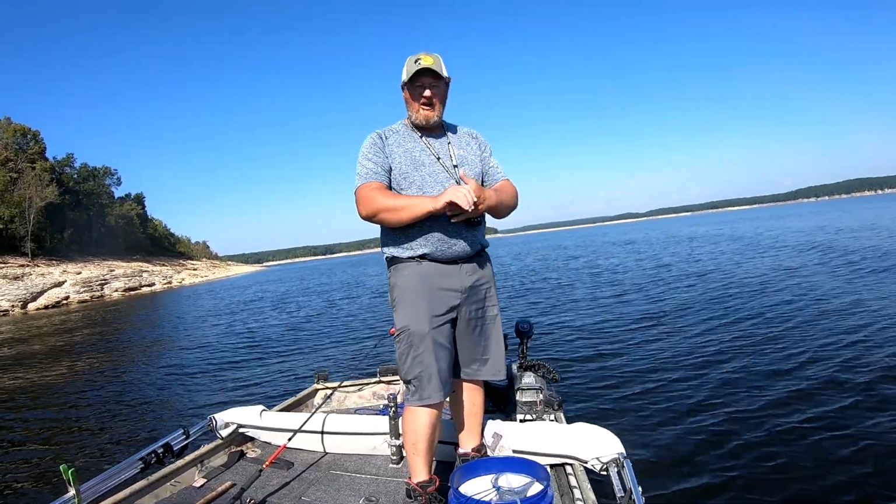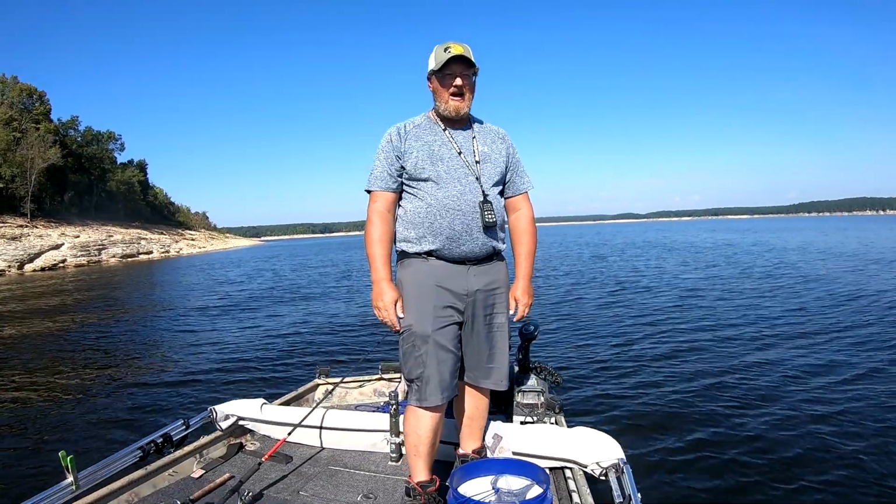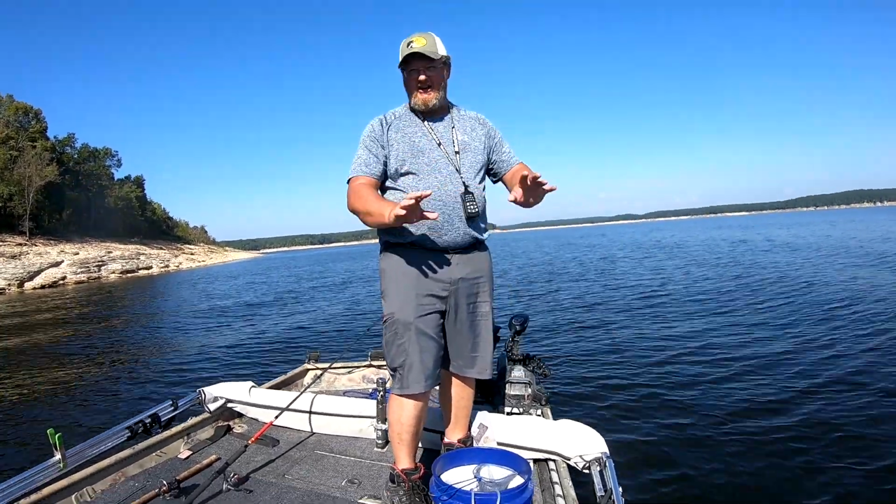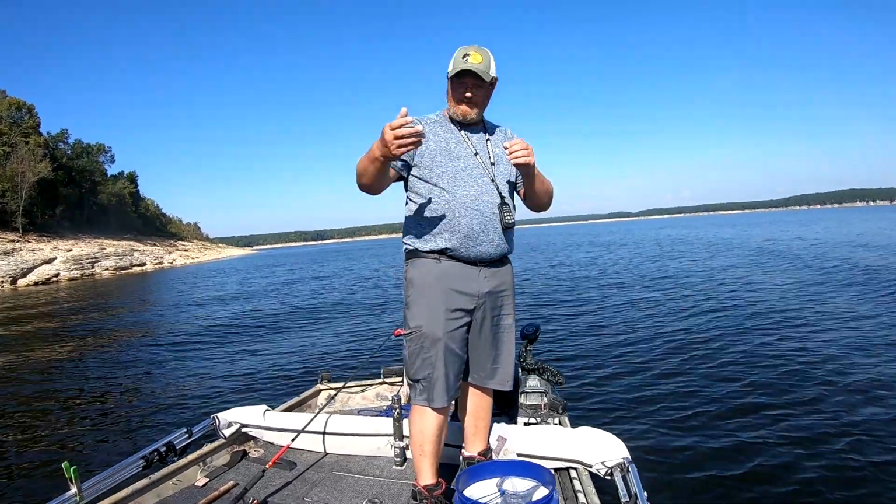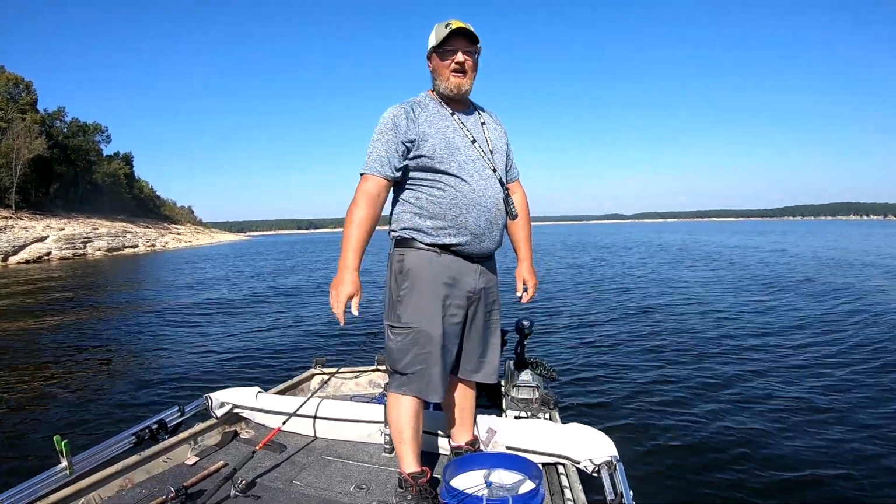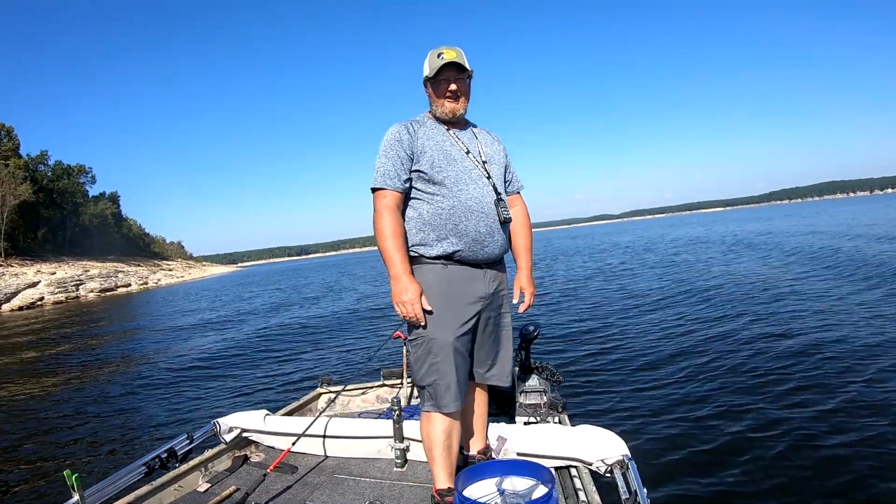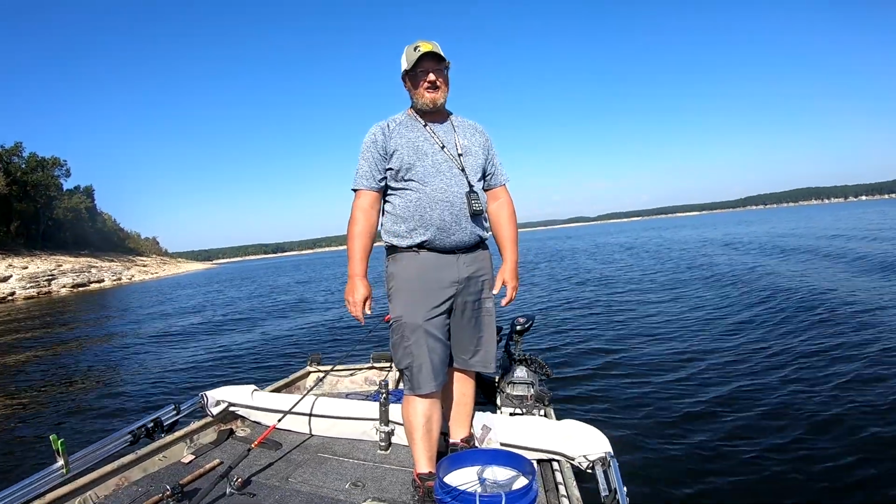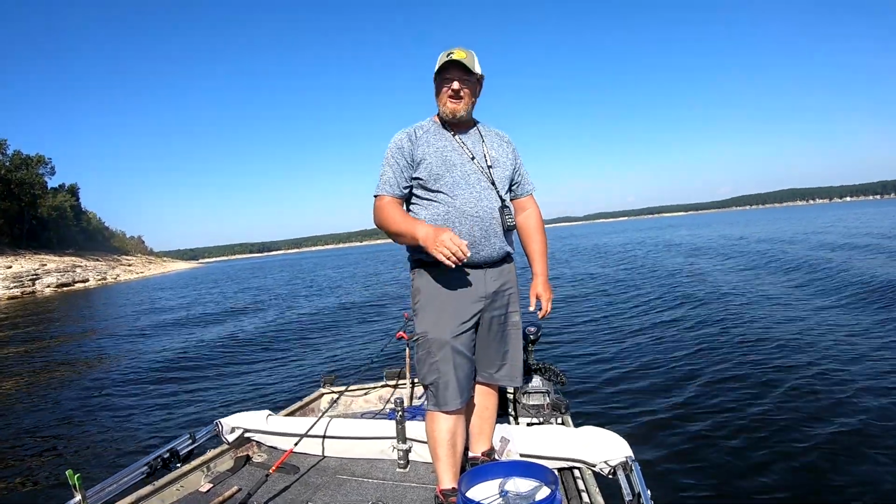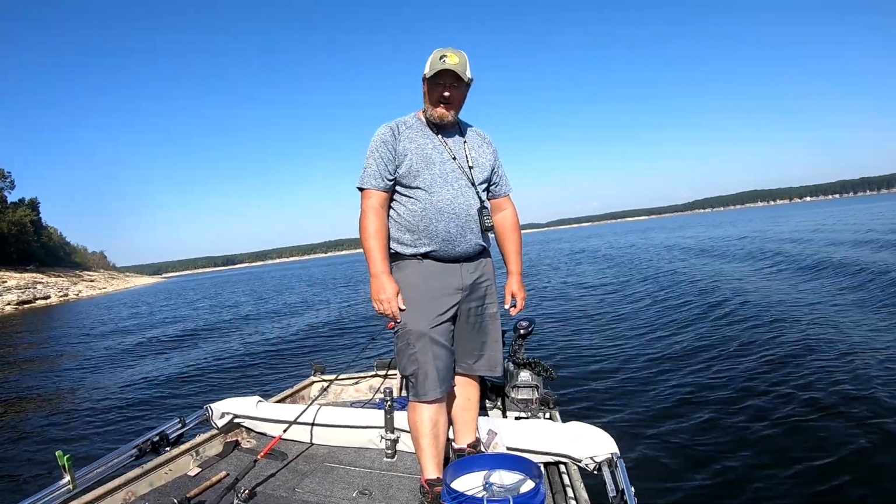It makes it easy. Go find another group of fish, drop down on them, give them 5-10 minutes. If they don't bite, they just want to follow the jig up and down, just leave. Go find another bunch. I came back out here on this tapering bluff to my log that I marked out here Tuesday in a high wind. Sure enough, there's a bunch of fish on there, so I just sat on them. Didn't take, like I said, about an hour. I'm done. Getting ready to head back in.